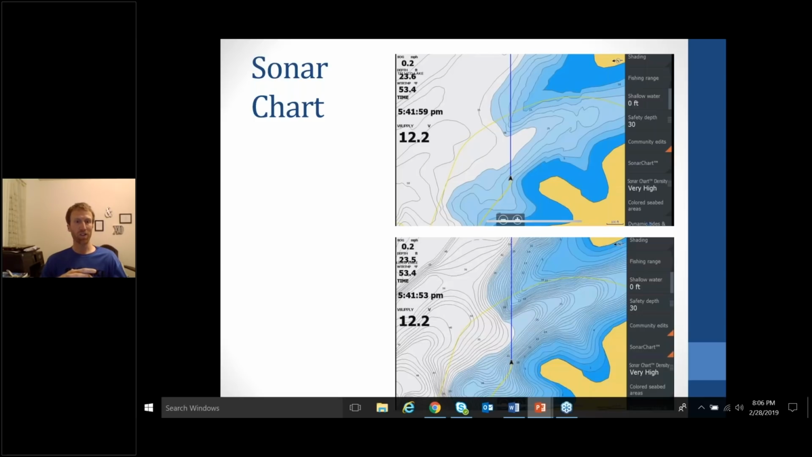So you can see the tremendous detail of Sonar Chart. In some of the older units, like 3-4 years ago, it was called fish and chips, and now it's called Sonar Chart. But you can find it the same way. So, go to the next page.